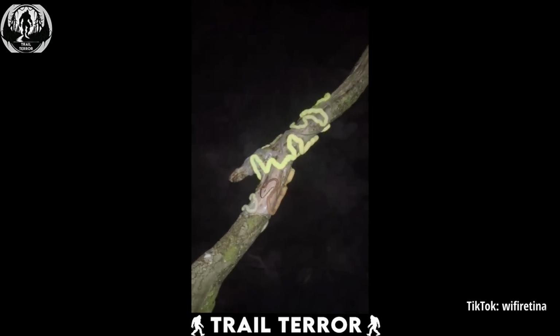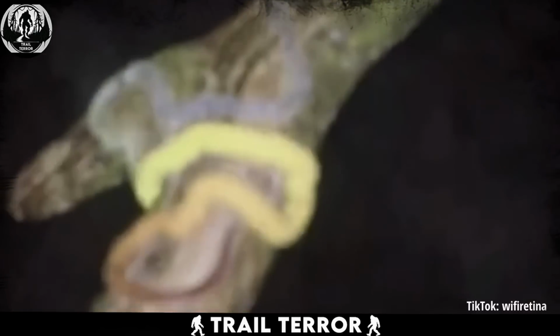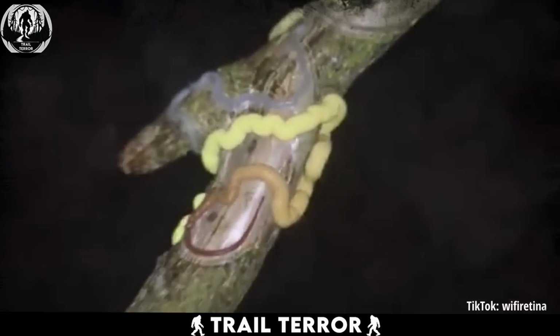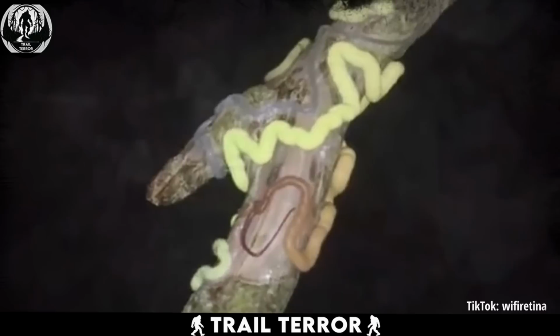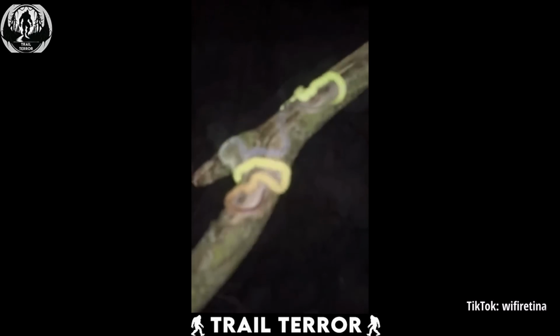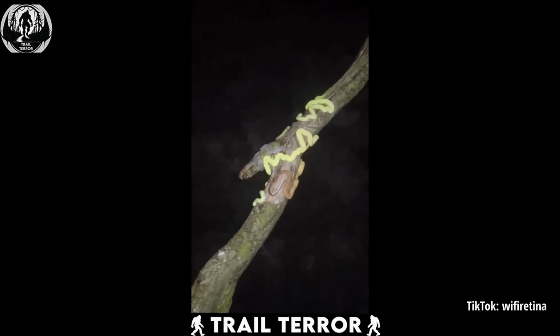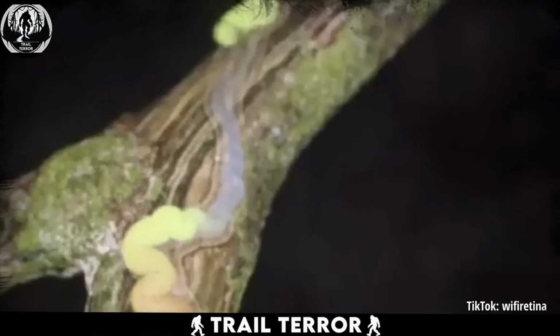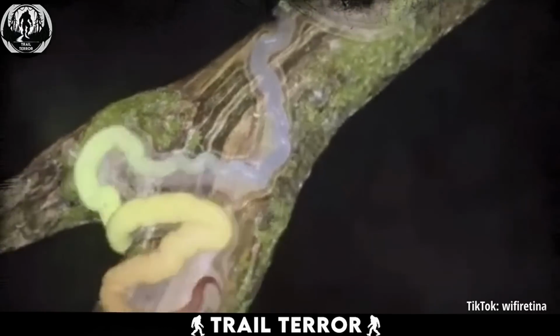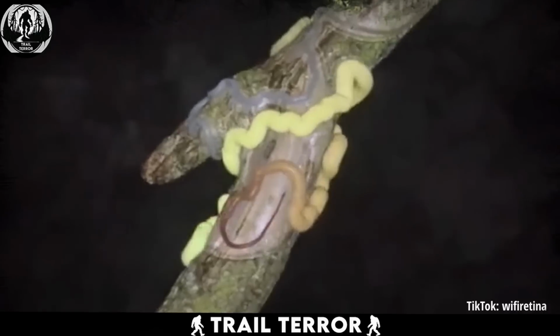This video, uploaded on TikTok by a young lady, shows a bizarre insect that looks like it was plucked straight from a science fiction movie. In the clip, you can see this transparent creature clinging to a branch, and thanks to its see-through skin, we can actually see its internal body. You can spot its strange body parts, including a long, yellow bulge running along its tail and upper section.